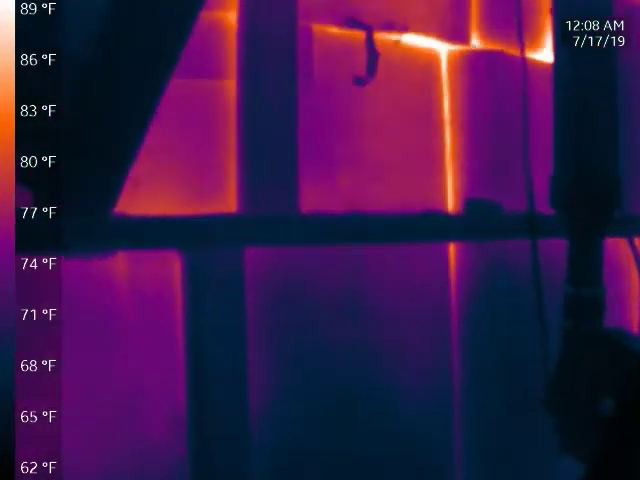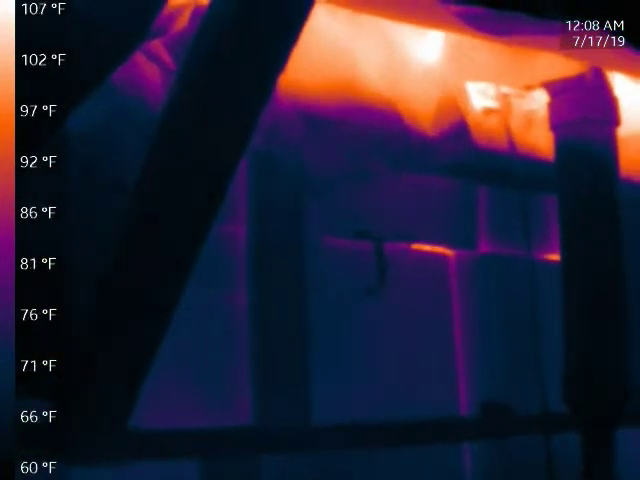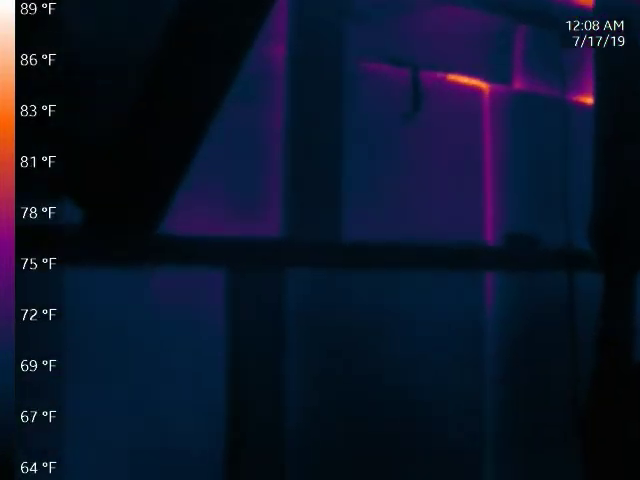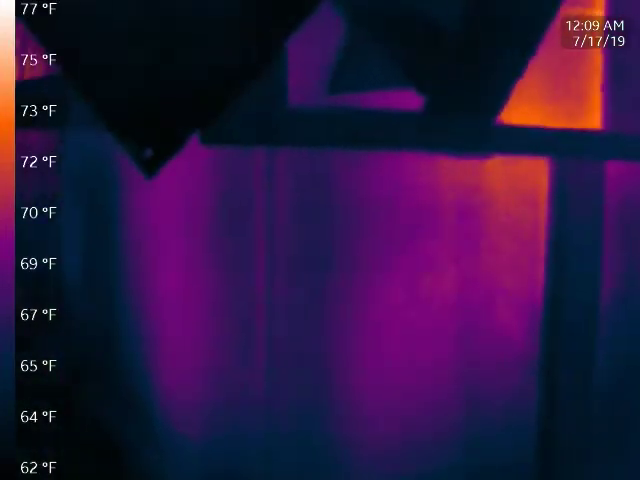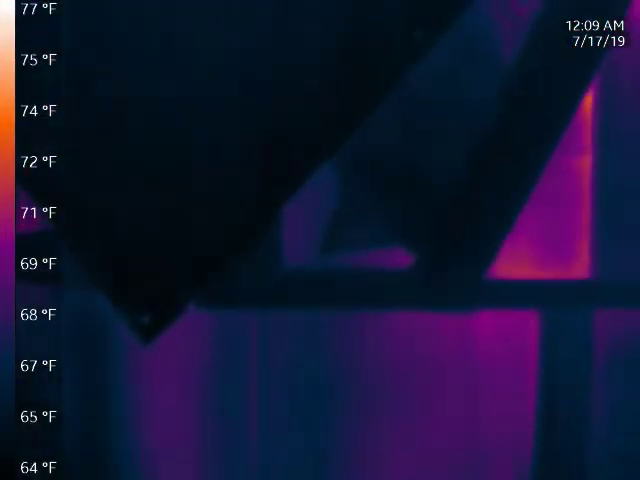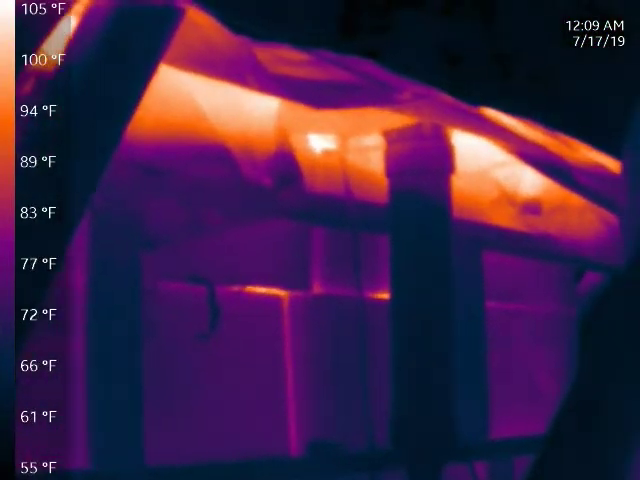But I do want to eventually circulate air back through, maybe draw it negatively off the bottom. This thing is 100 feet of drainage tile on the bottom. I'm currently blowing air into it very easily. It's very low static pressure.